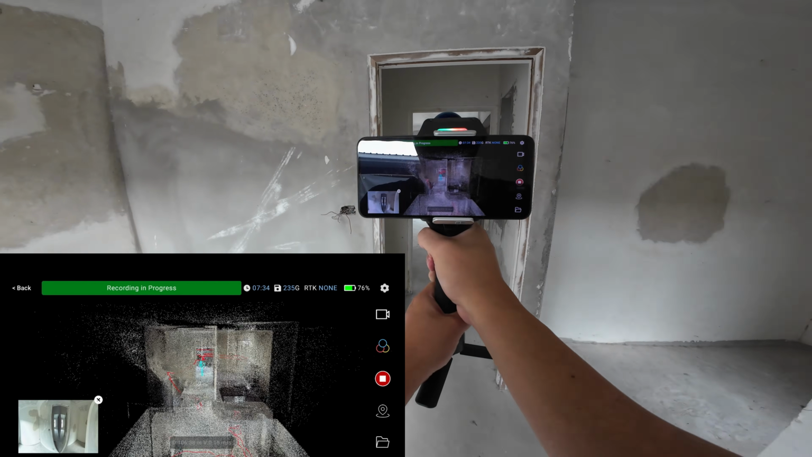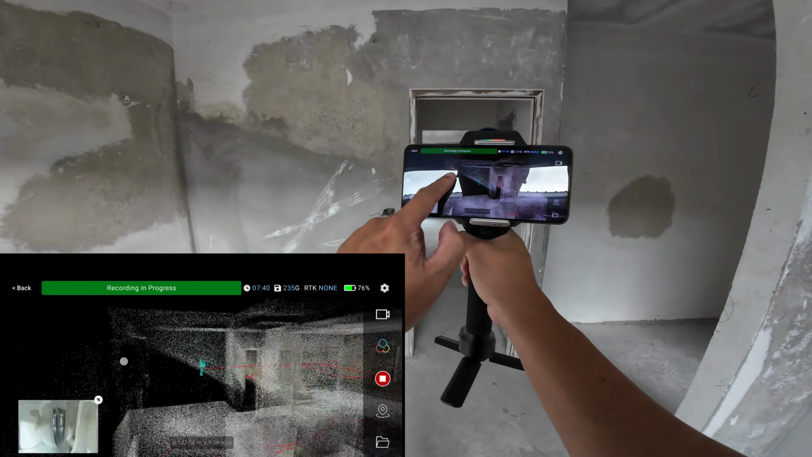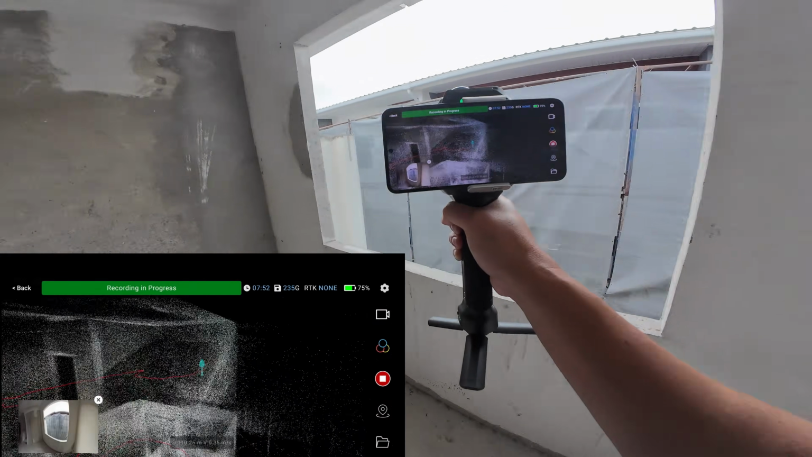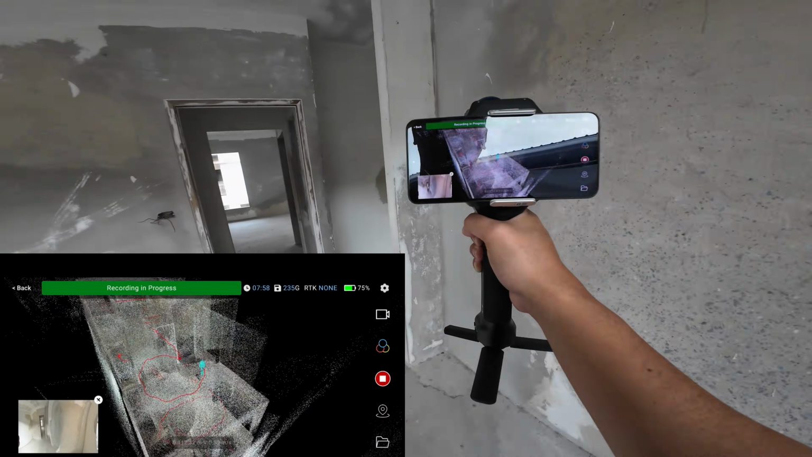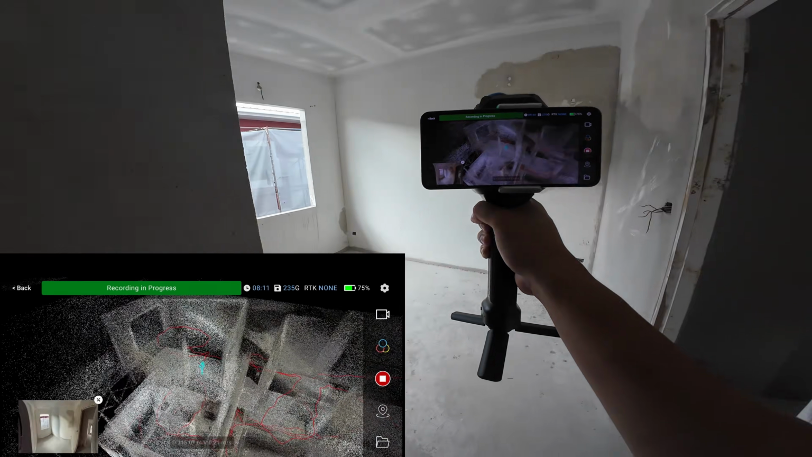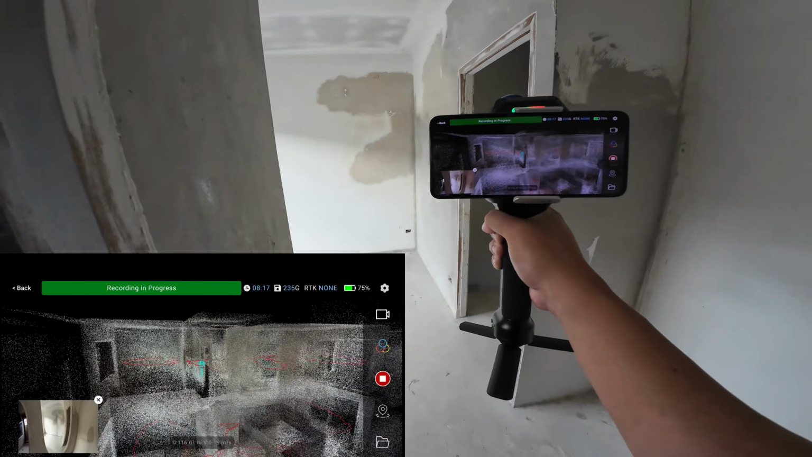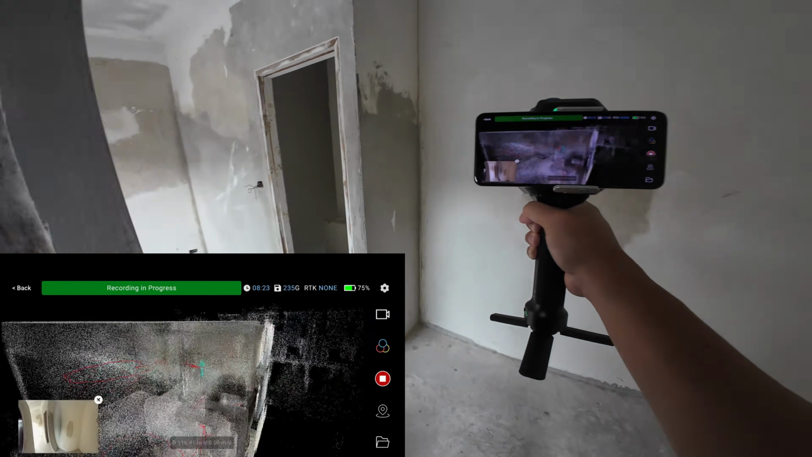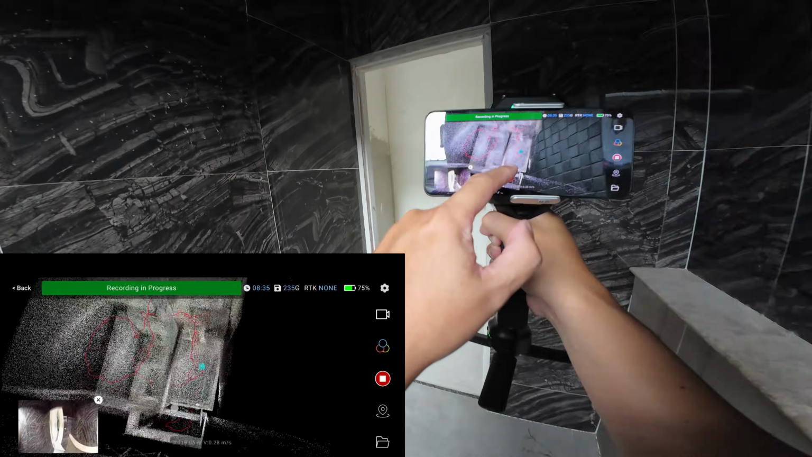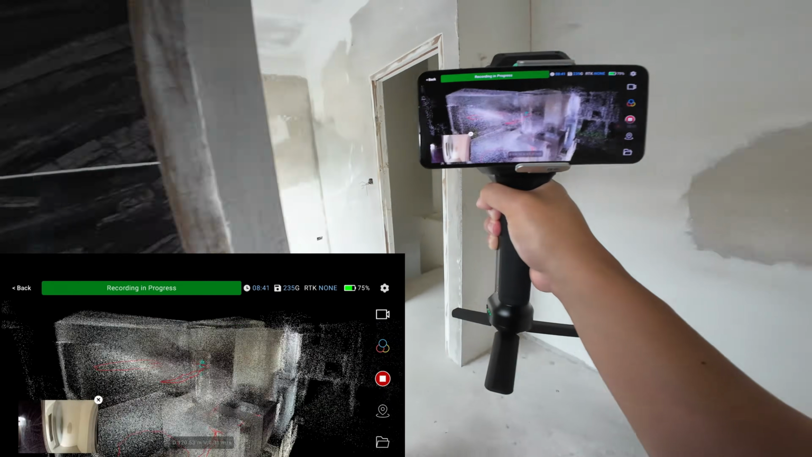Okay, this room is small, so I walk backward. You can see that some part of the floor is not captured. It's the nature of a Livox 360 sensor. You need to sit down to capture all the floor. Okay, here's the final room. A very small bathroom. I just walk backward and walk out.